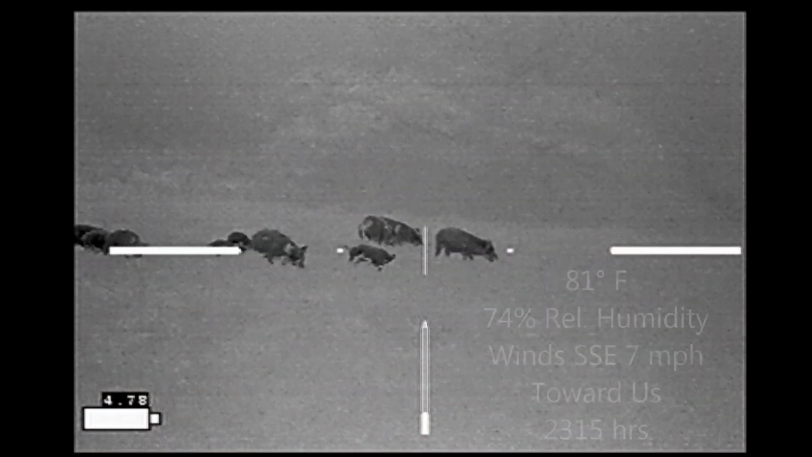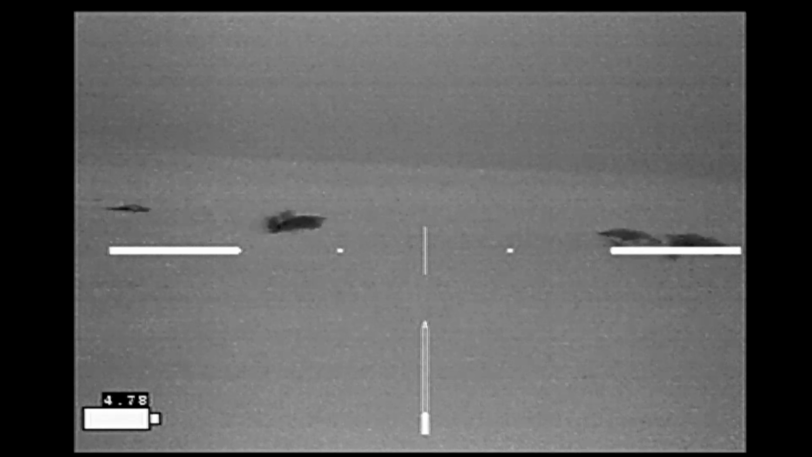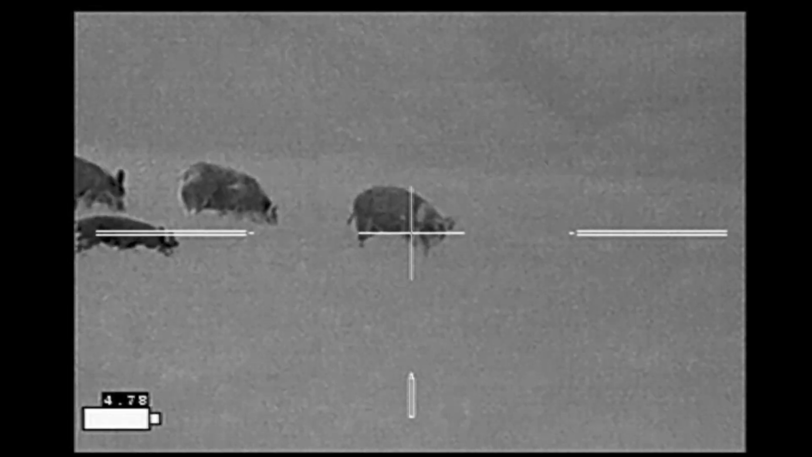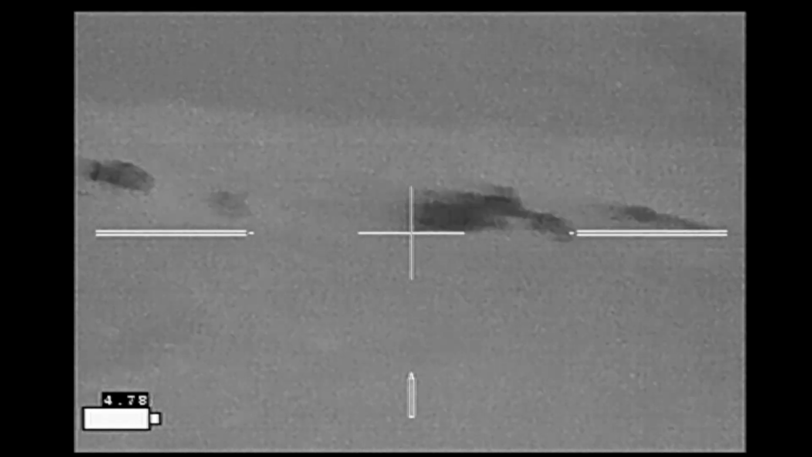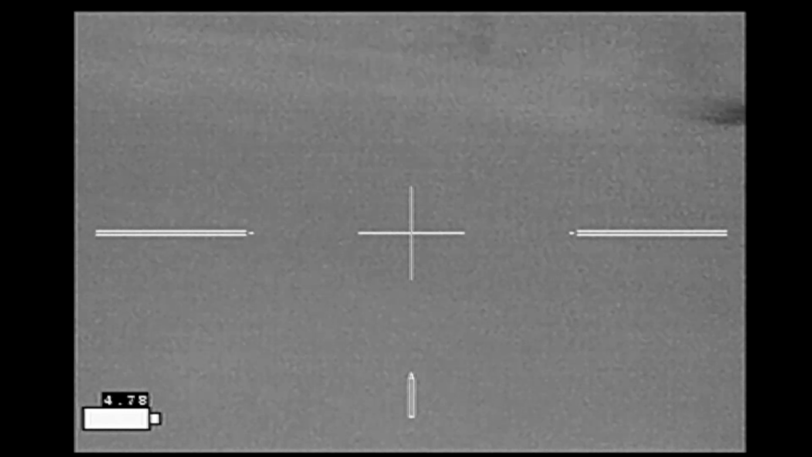We moved on to the next property, spied this group of hogs, made an approach on it, managed to be downwind. We're expecting the hogs to run back and off to the left. All right. Instead, they're going to run to the right. 2, here we go. 1.